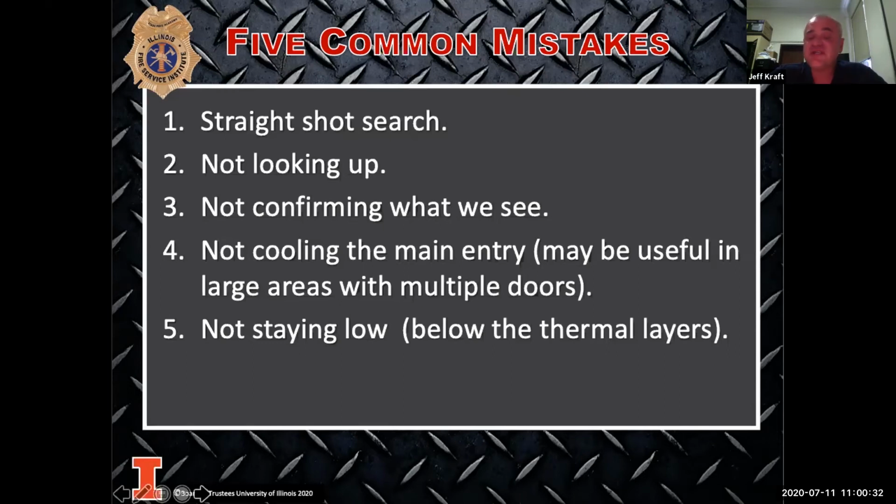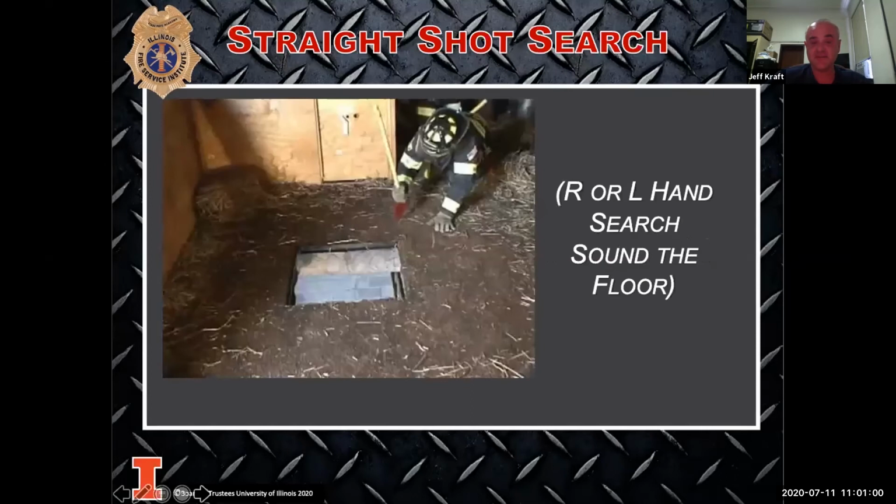Confirm what you see. Don't assume what it is. Make sure if you're getting information from the camera, you find out what it is and you are able to dissect that information, interpret what it's trying to tell you. Once that area is cooled, it's going to be a little bit more difficult for that camera to be able to use. So remember, once water is applied, you're going to have the difficulties of using the camera as well as you would before it is. So get it to use right away.